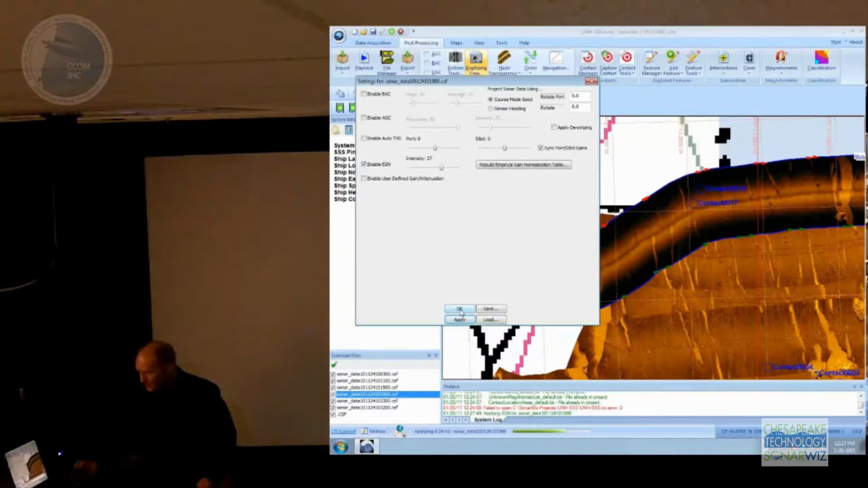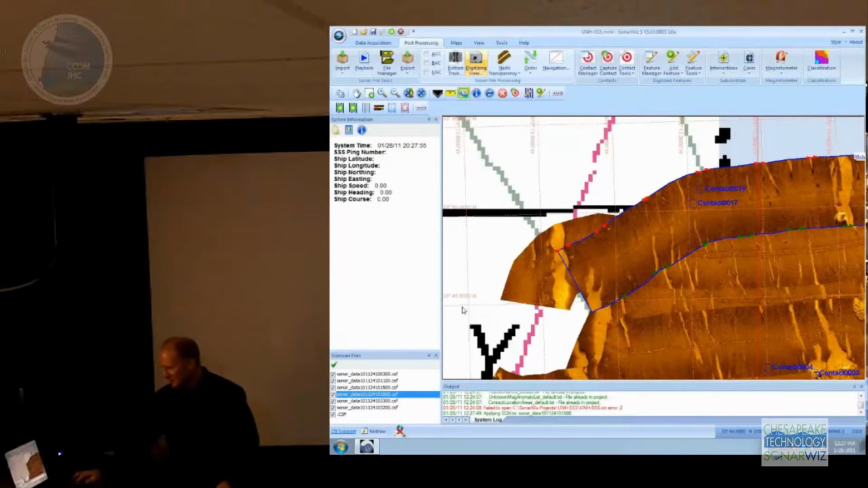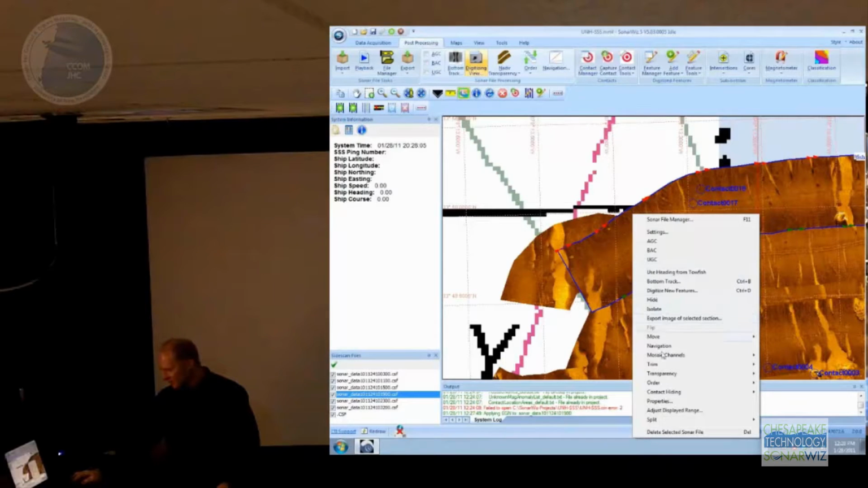With SonarWiz, we try to make things easy to do. If you have a lot of lines in your project, you're not going to want to be doing all this clicking and turning things on and off. So say, for example, I want to make this nadir transparent. Let's use that nadir transparency thing I talked about when we first started.